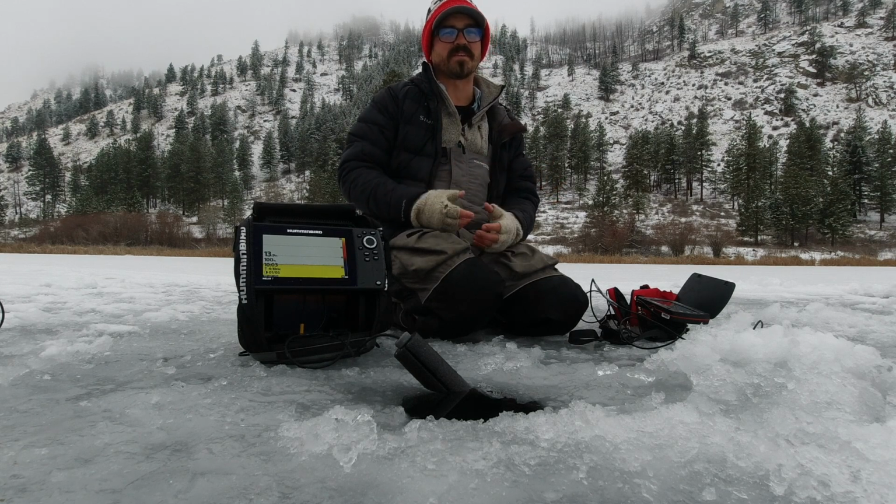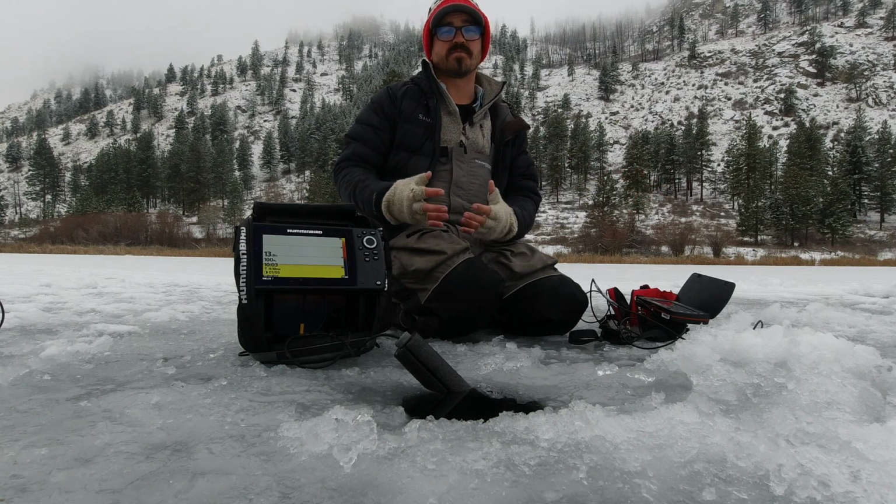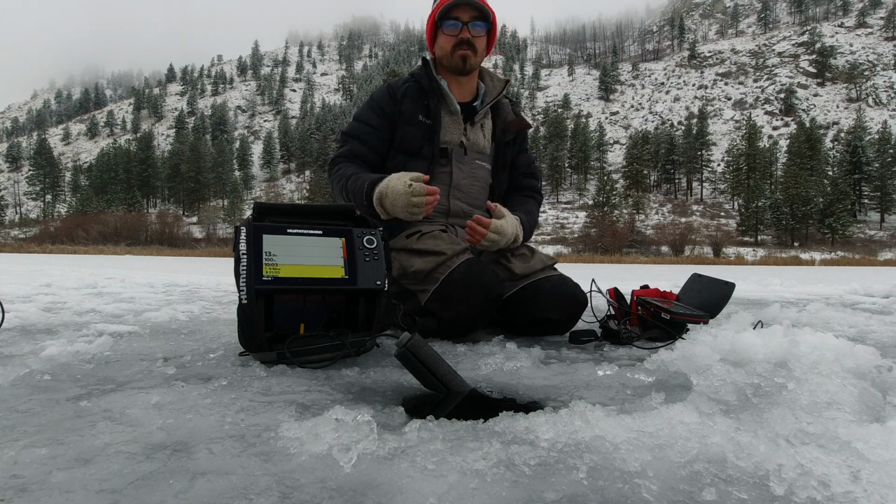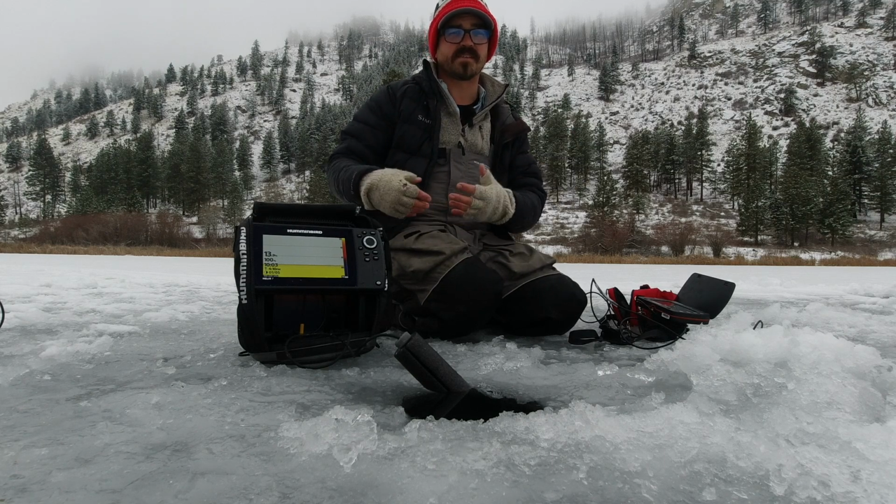Okay, let's talk about which one's more fun, in my opinion. I think that's a big thing to consider. We're going out on the ice to have fun and enjoy. I think in terms of practicality, the sonar is great. It keeps me engaged because I can see fish coming in and going. I can also know when it's time to pick up and move. It's fast and easy to deploy.